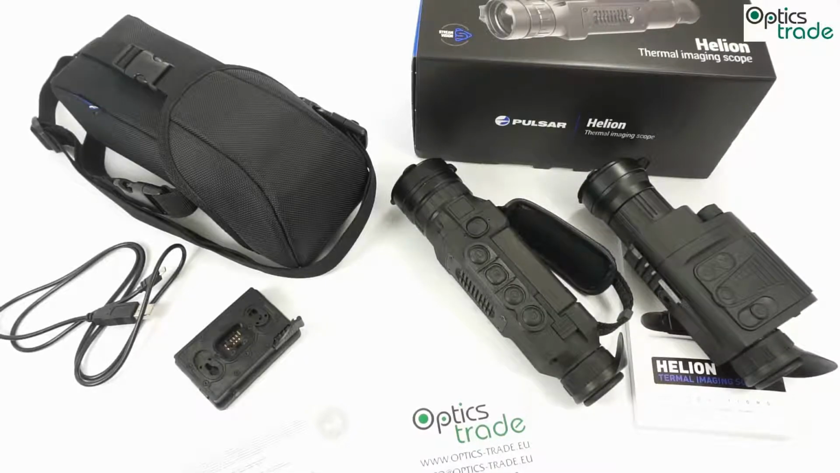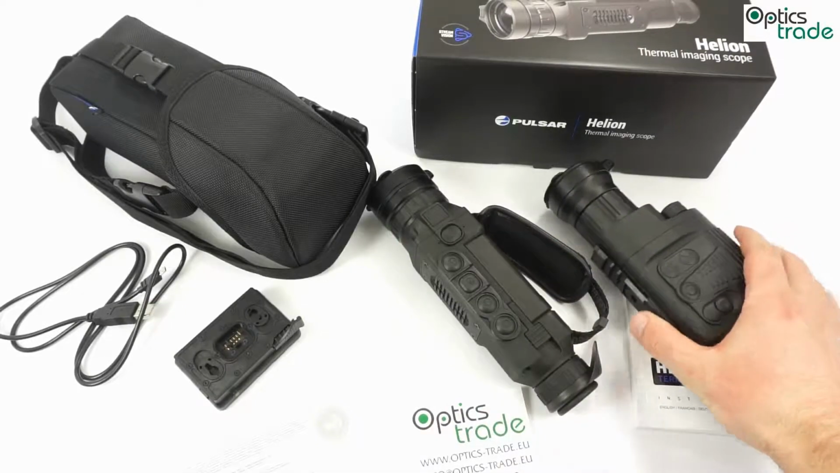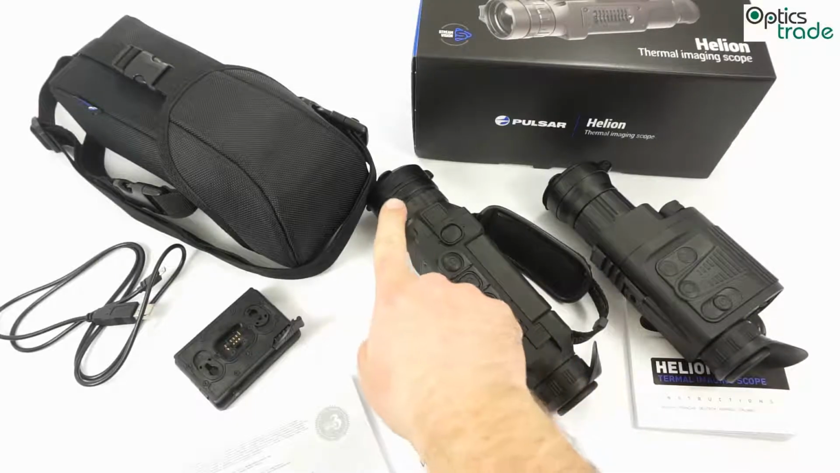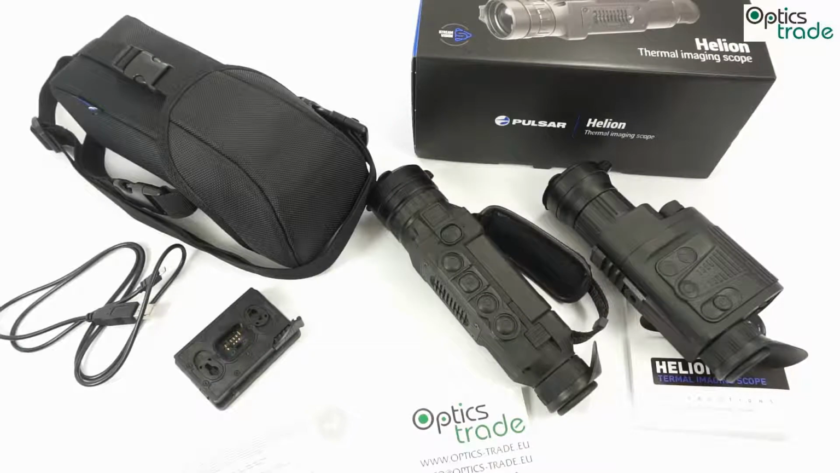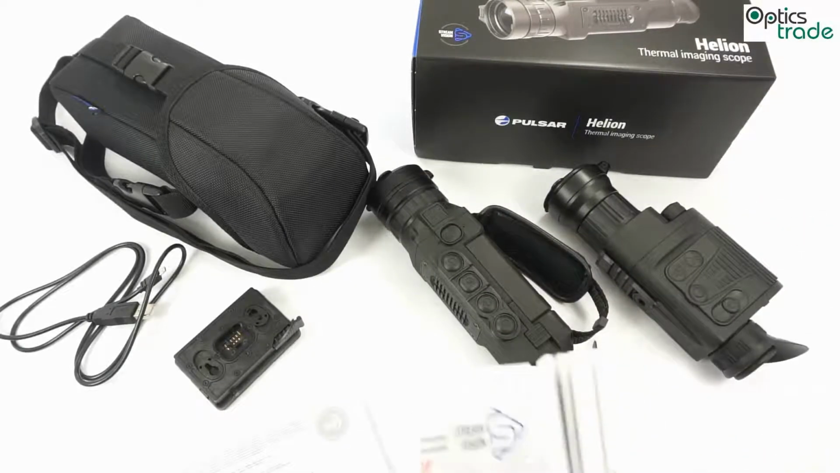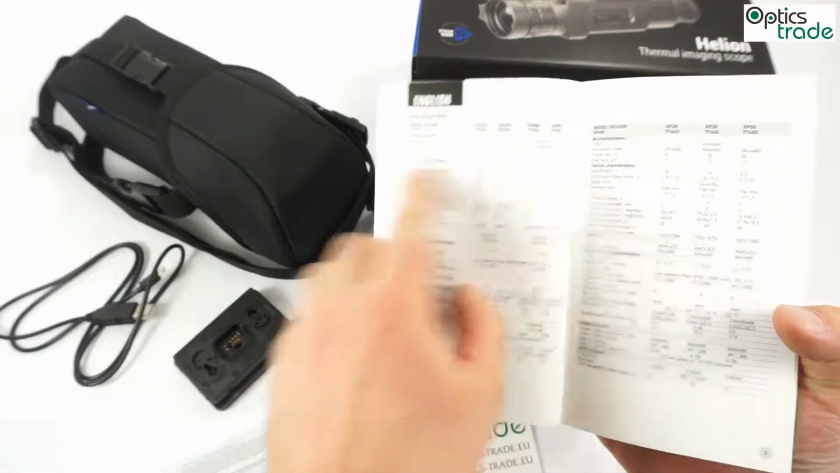As you can see, the form factor changed quite dramatically, so the shape is quite different and also the handling is different, but quite a few things stay the same. So the pixel count in both of these two devices is the same, 384 by 288. You can see it in the manual.